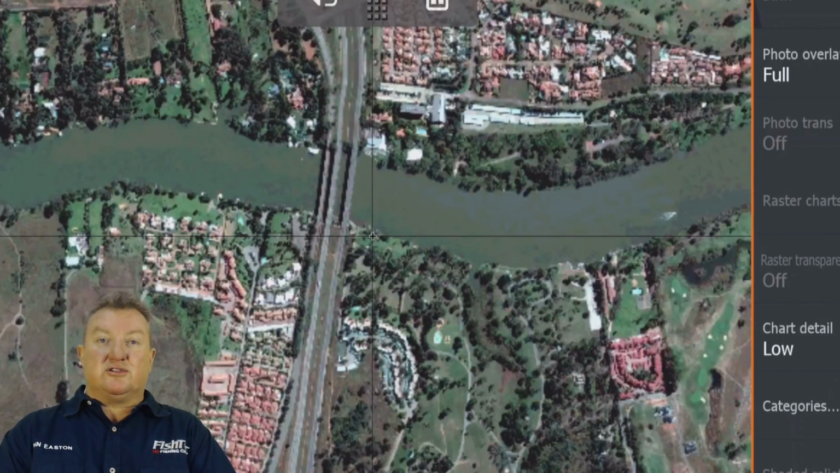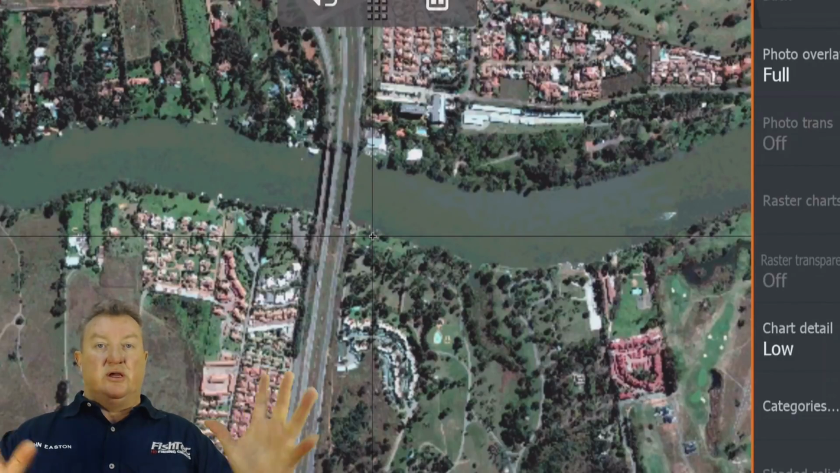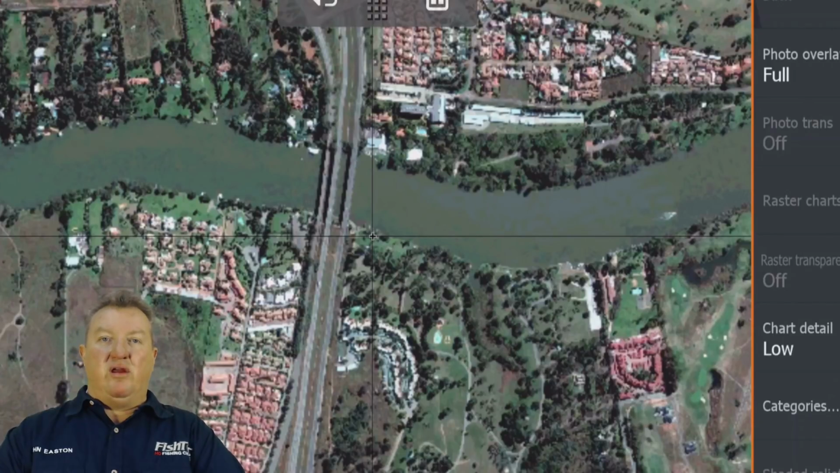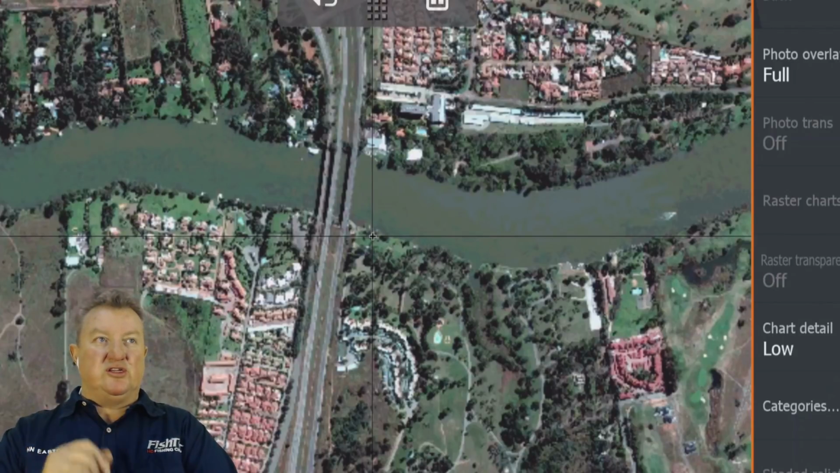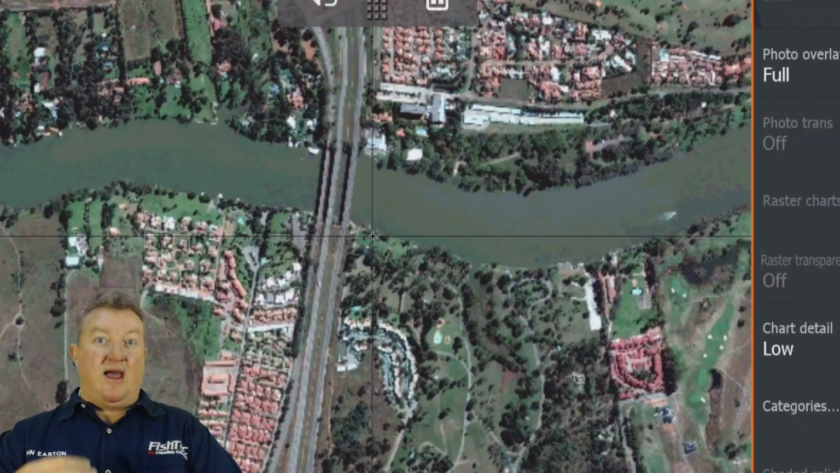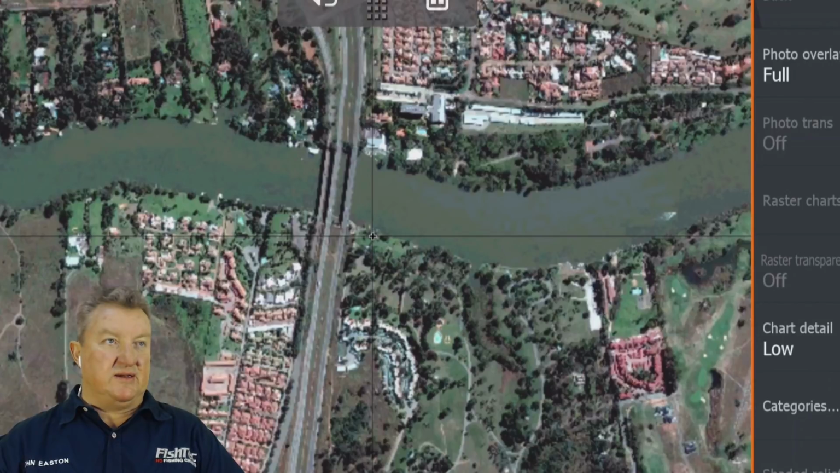Hopefully by ICAST we'll start to see some videos rolling out, but don't hold me to it. I have no idea what's happening there, but very, very exciting. This live view is a good thing. So we're just going to see how Lowrance's interpretation of it is, and how are they going to do it? Are they going to match it? Are they going to better it? Man, I just can't wait. I think it's going to be absolutely fantastic.